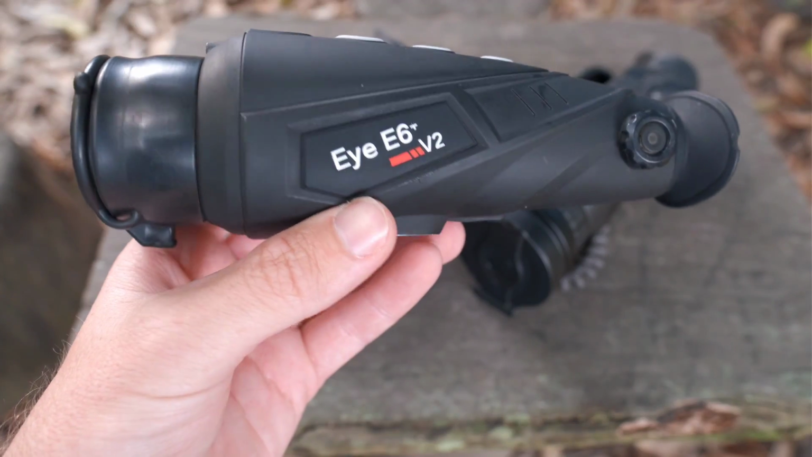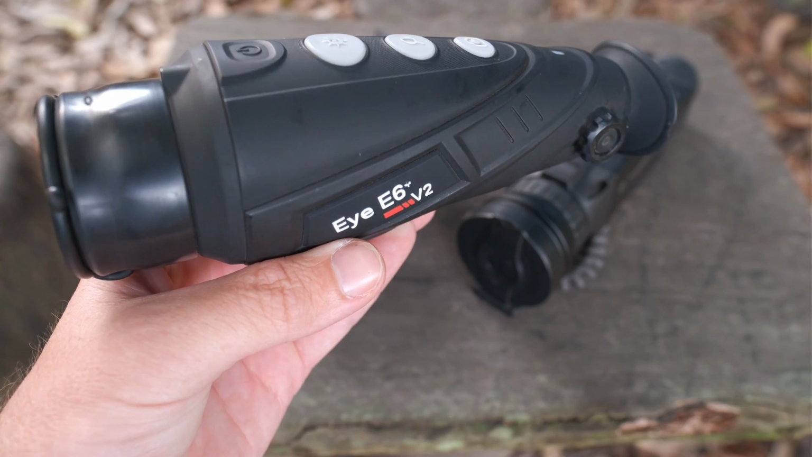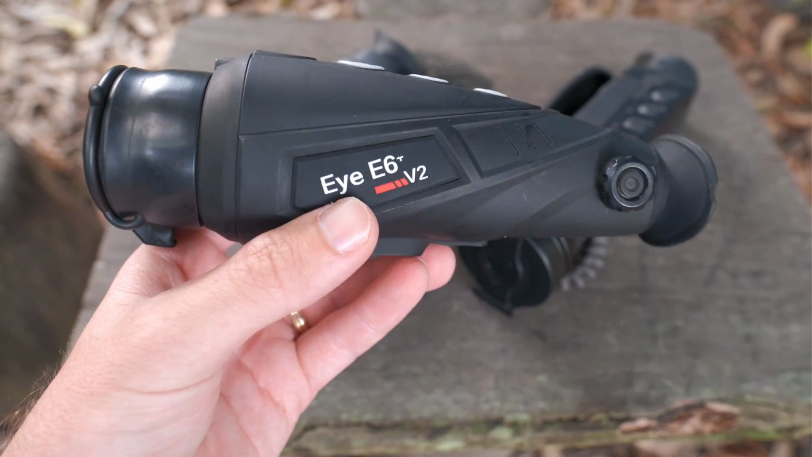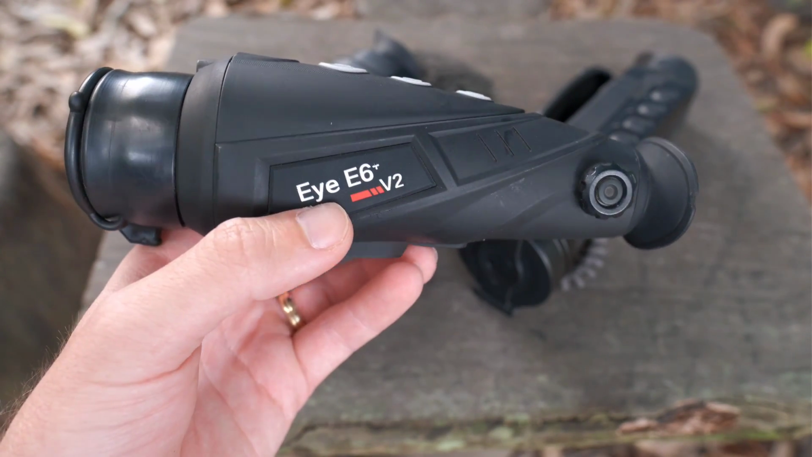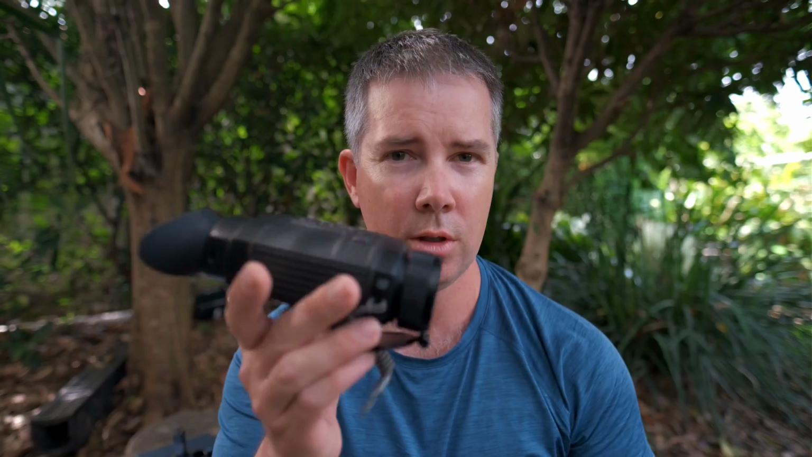As a baseline, before I jump into anything, this is my trusty InfiRay E6 Plus V2 thermal scanner. I've owned this scanner since September 2020 and it has served me very faithfully. The E6 shares a lot of common specs with this little Finder FH35R, so I was keen to see what the difference was with the image.